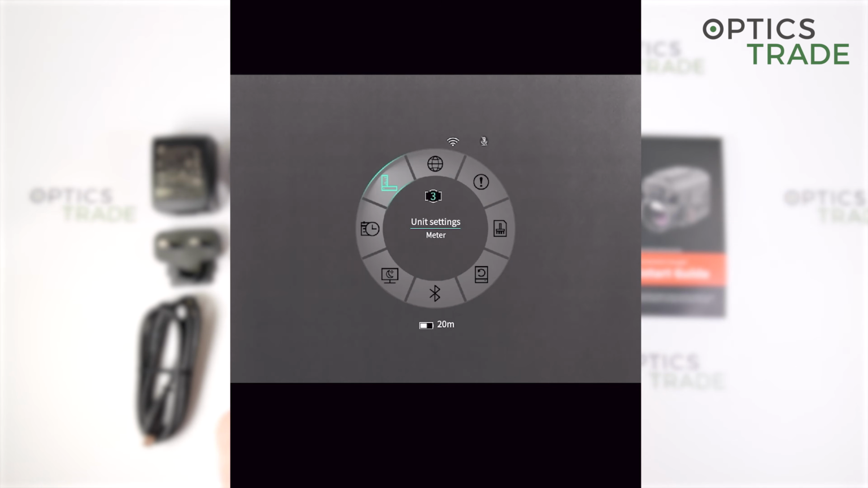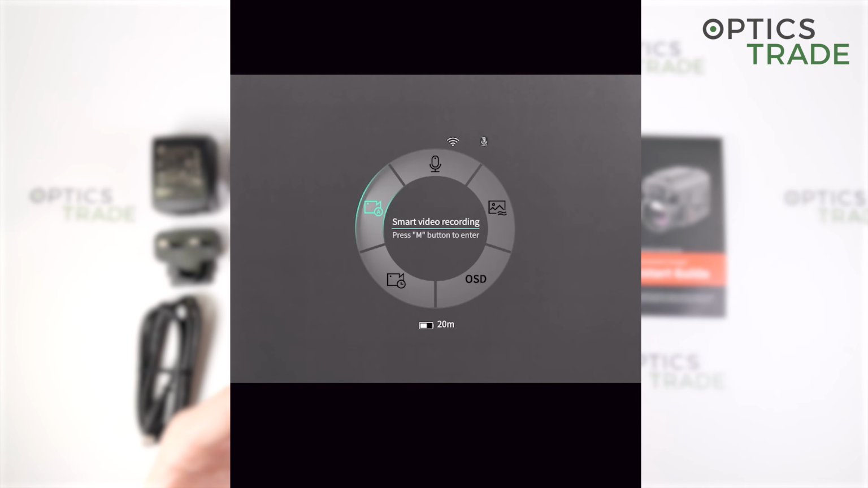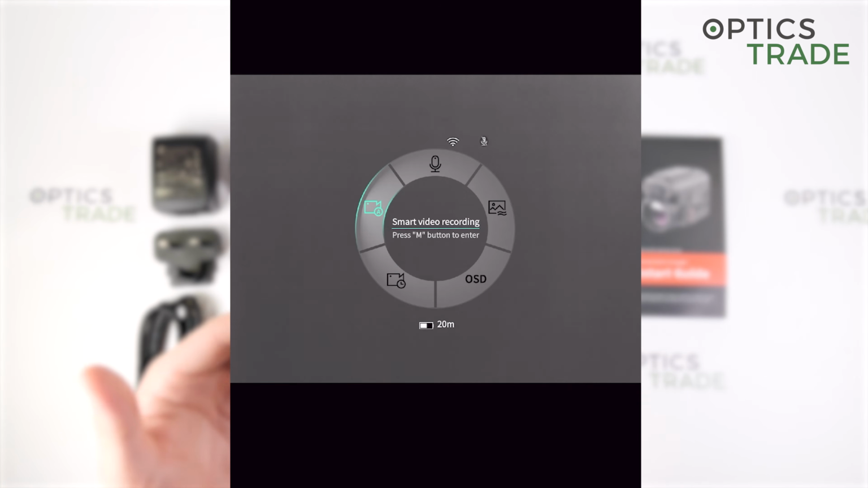Then the next one is record settings, if you want to enable audio or not, watermark on the screen, on-screen display, time limited video recording, and smart video recording, which I set with these 7 seconds before and after the shots, so the device always makes the video.